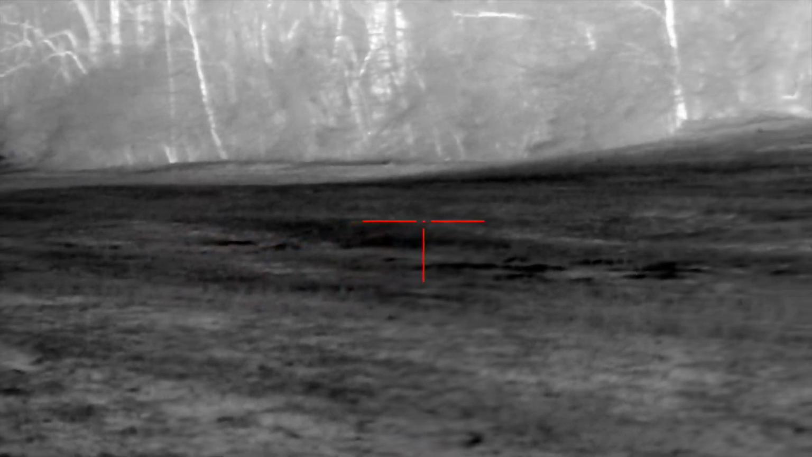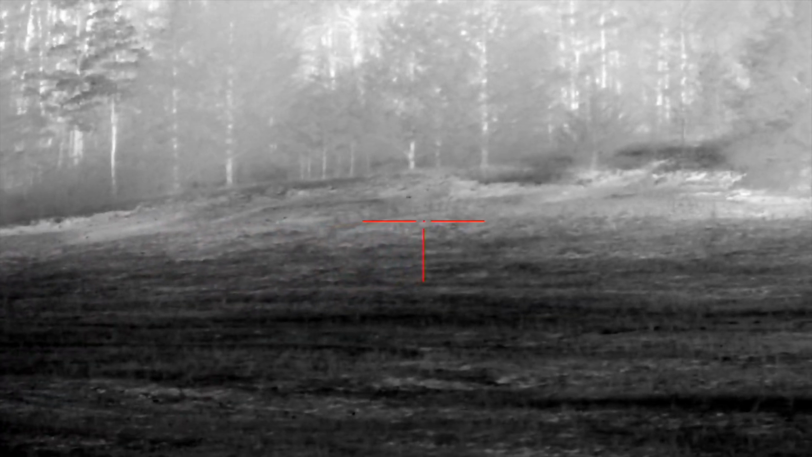Oh yeah. So we're close to them, baby. Yeah, we're way close. Those dogs are right up in there. Right in that area.